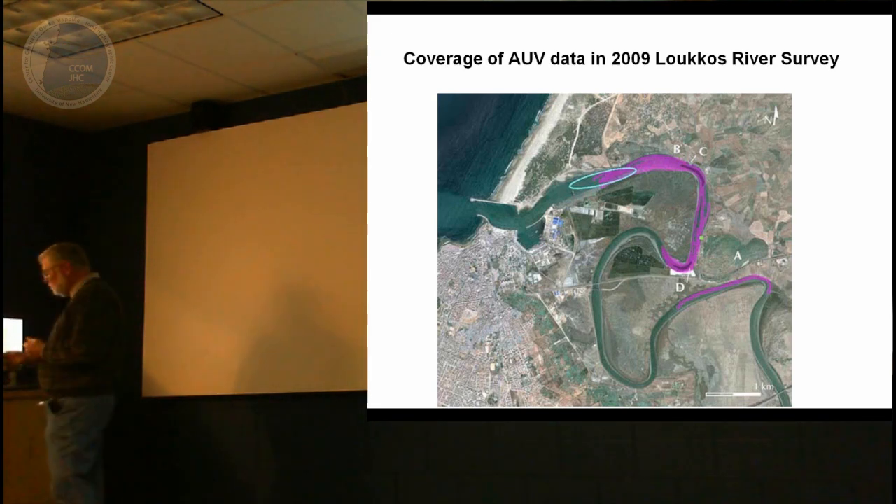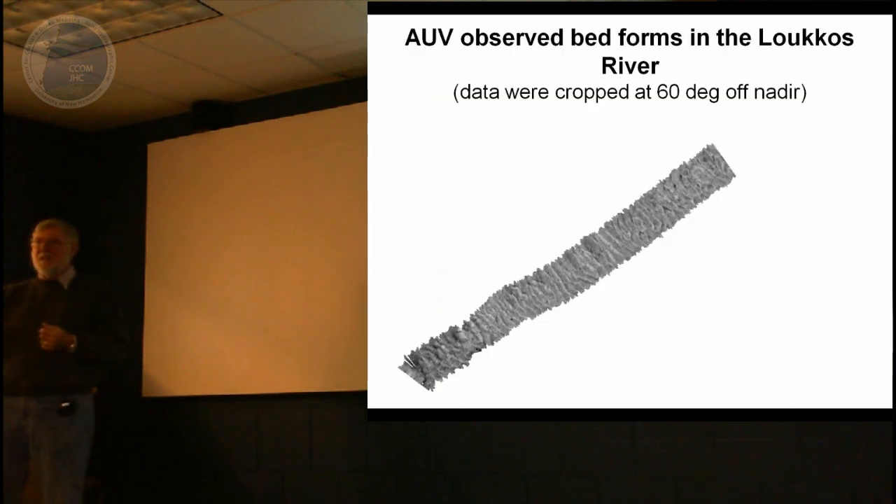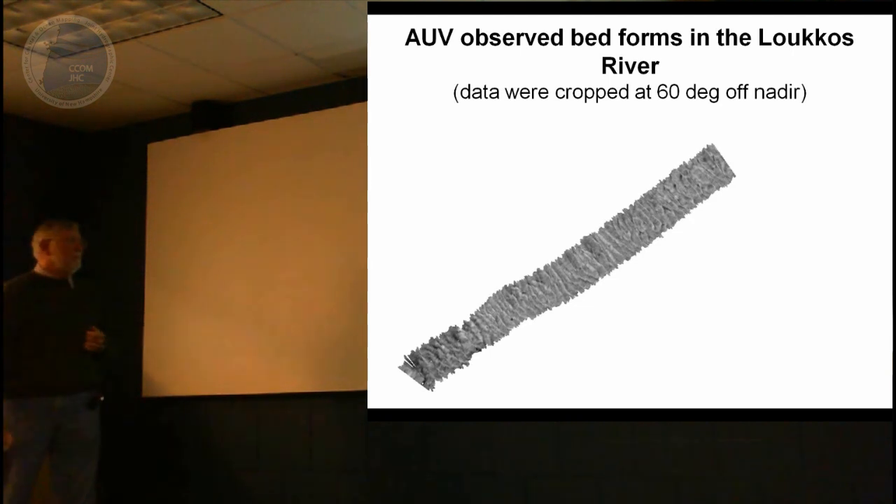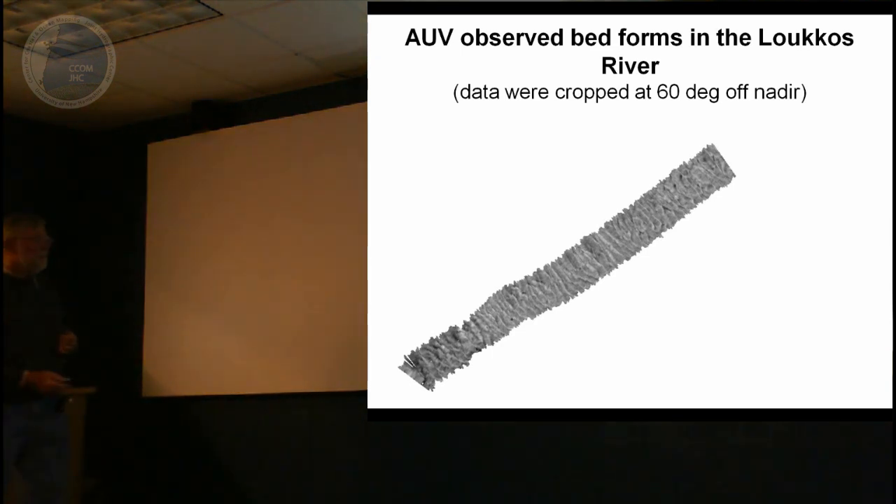Our coverage within the Loukkos River was actually all of this purple area, and in this little circle or ellipsoid in here, that's where not only could you see bed forms, sand waves, in the satellite photography, but you could see them very clearly in the side scan. And this is just an observation of those bed forms.